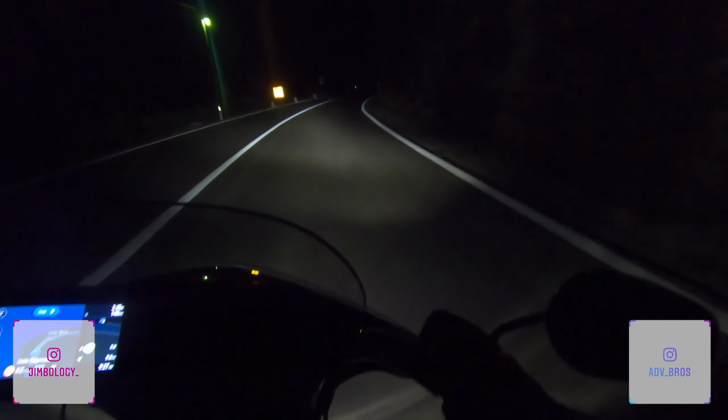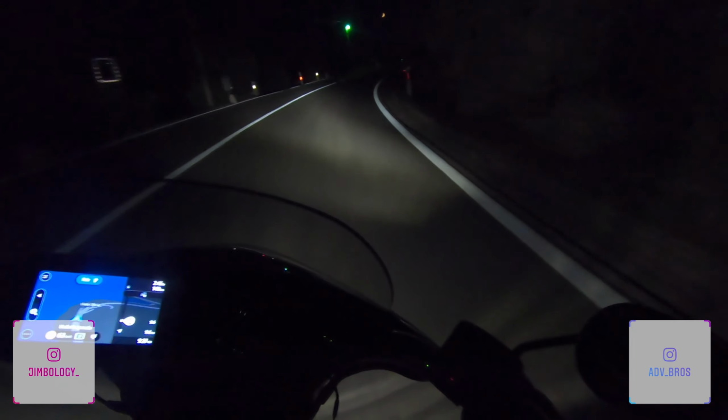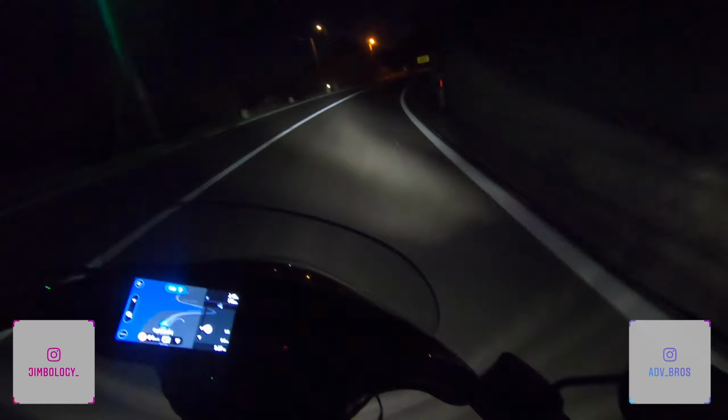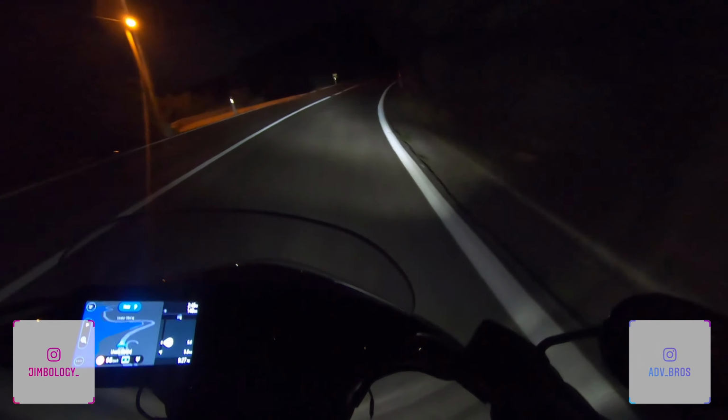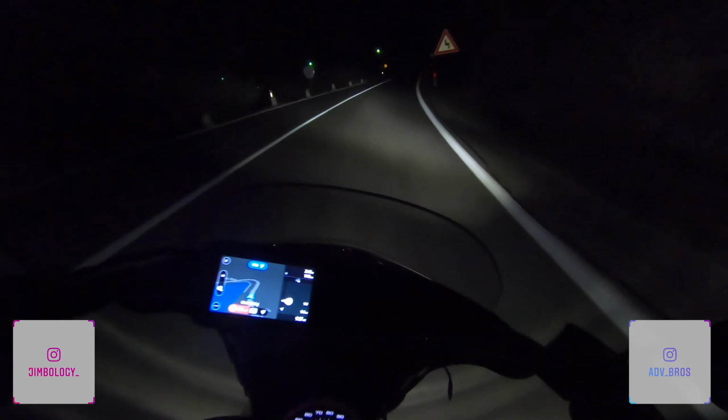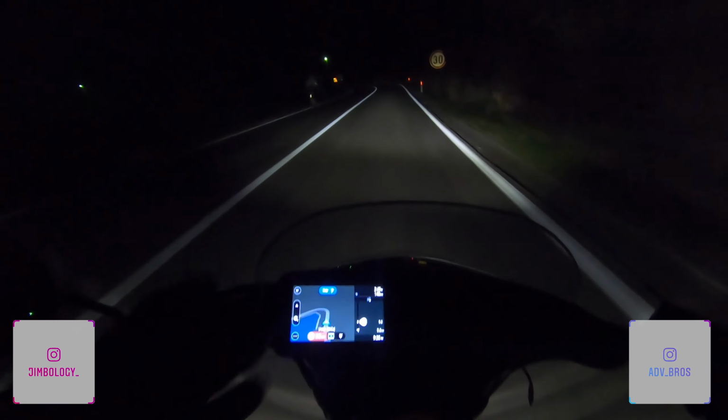According to the theory, you go where you look. The problem is I don't see it. It's darkness, even though I have a full beam on. Especially when my bike is straight, I can see quite far away.